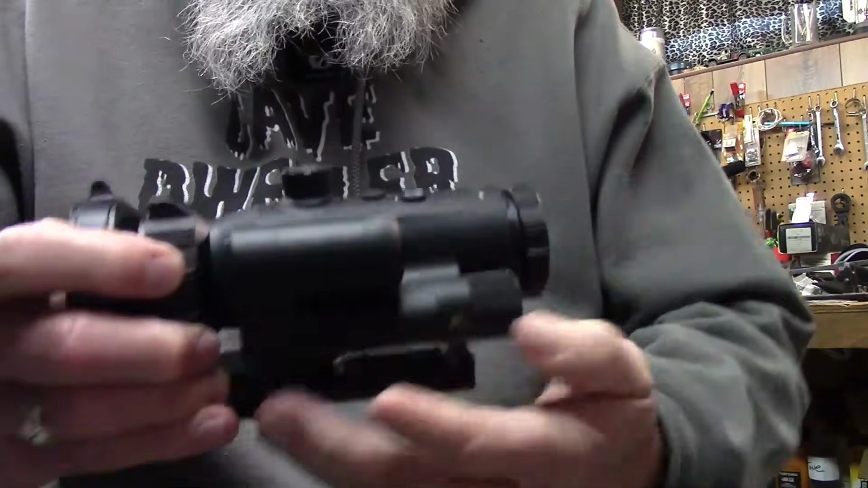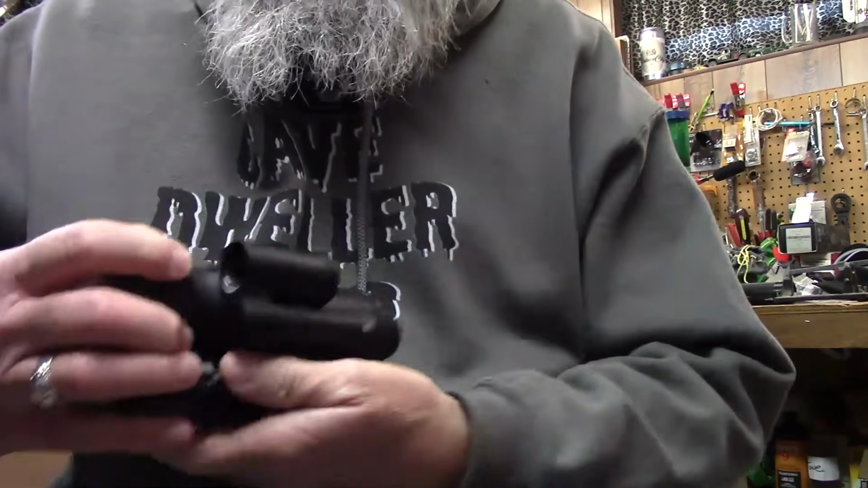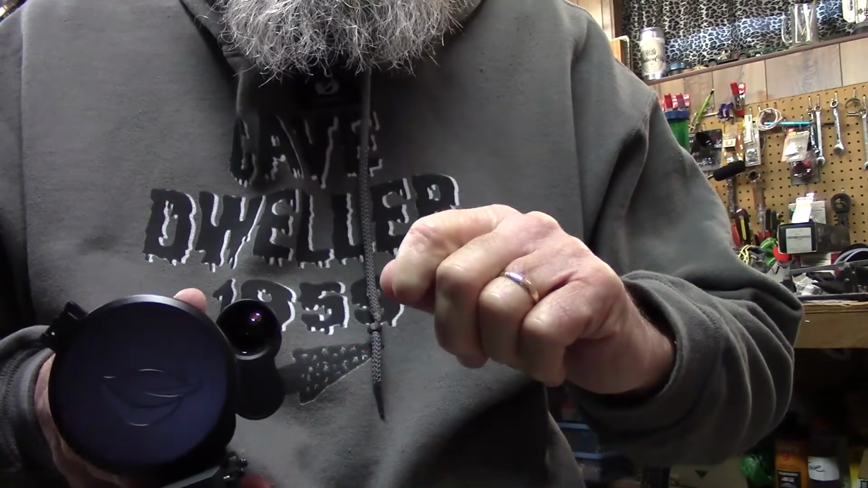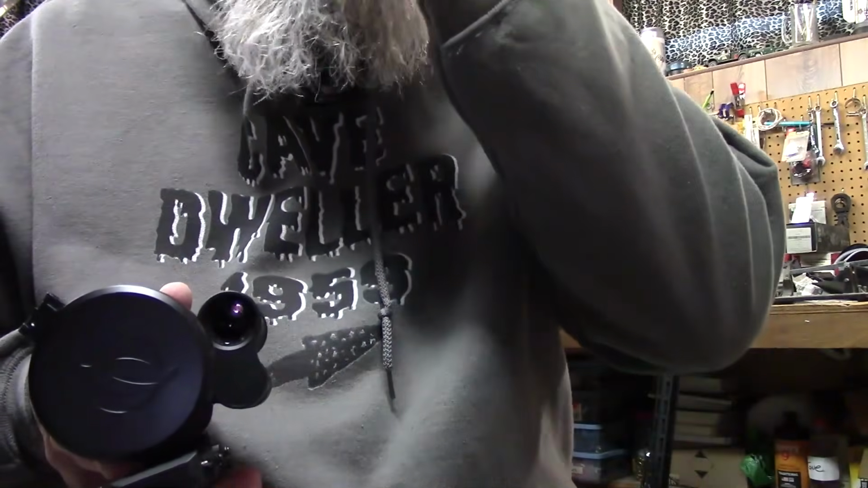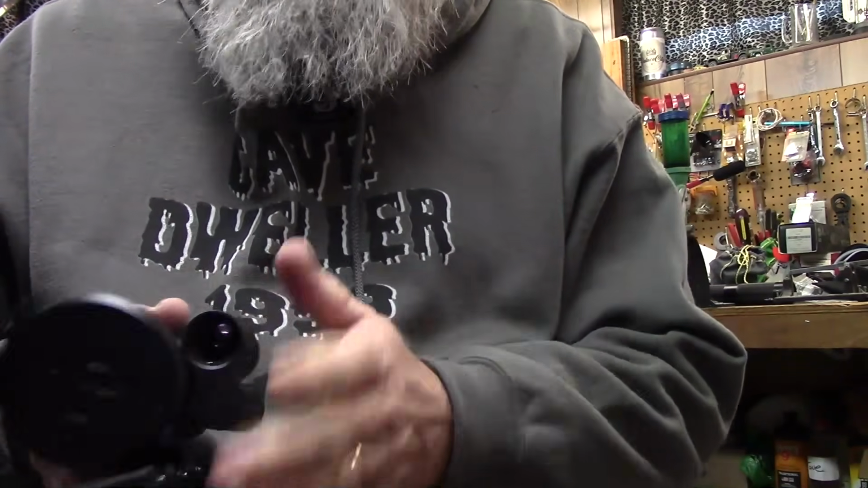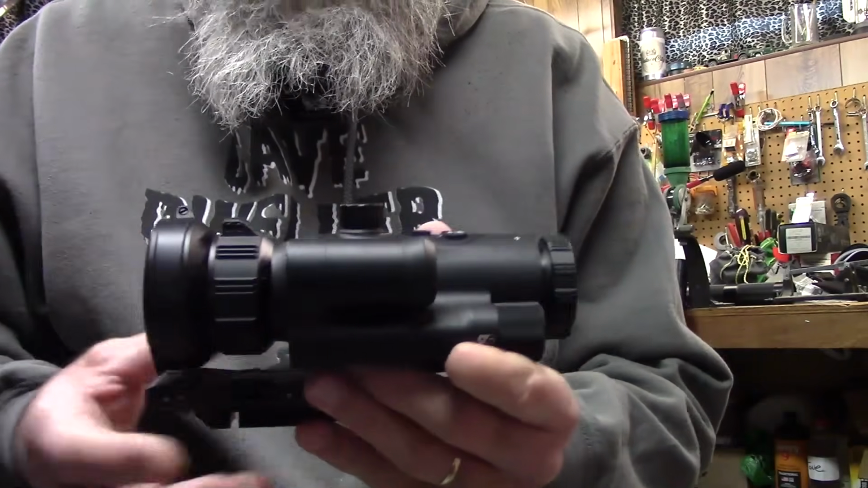Okay, focus on them. If you have any rifle scopes, on the left side over here you sometimes have an adjustment, a focus, a parallax adjustment. It'll have focus in it. Well, this would be the same. Sometimes they're on the front lens, an adjustable objective. This is the same way.